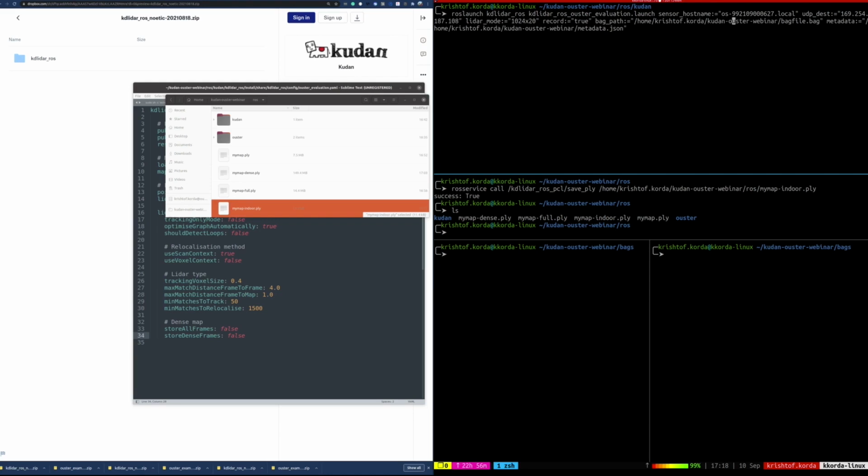We're going to save it in the top level and name this one bagfile.bag. And another parameter, same as before, is the metadata file, so that we know what the LiDAR intrinsics are, so we know how to decode the UDP packets that are coming from the sensor and store them into the bag file. Cool. So this should launch everything as before.